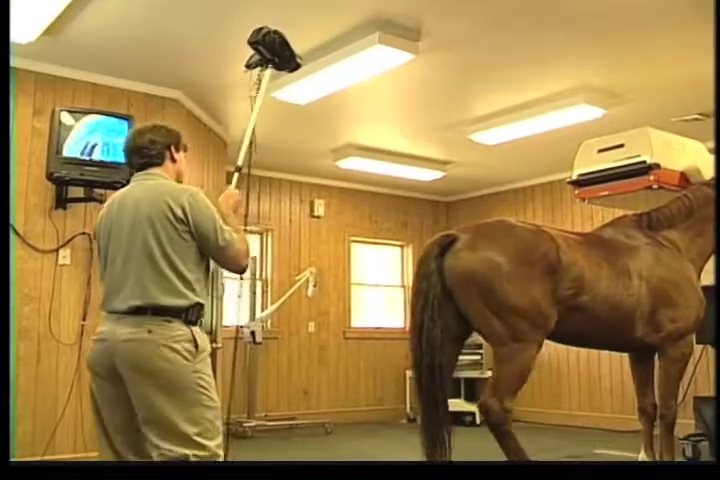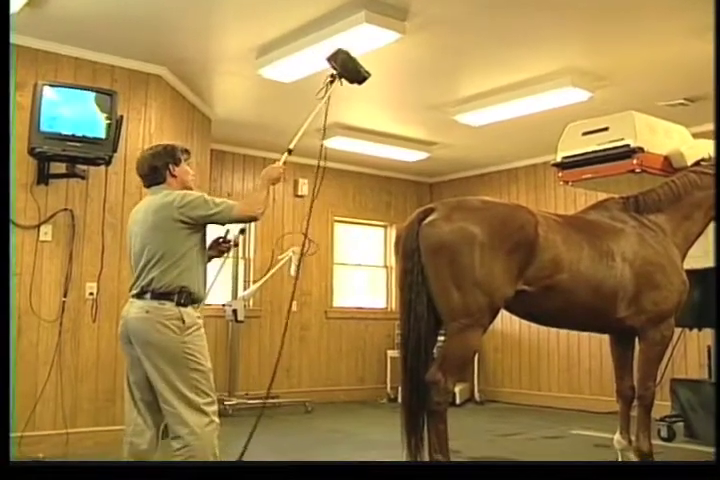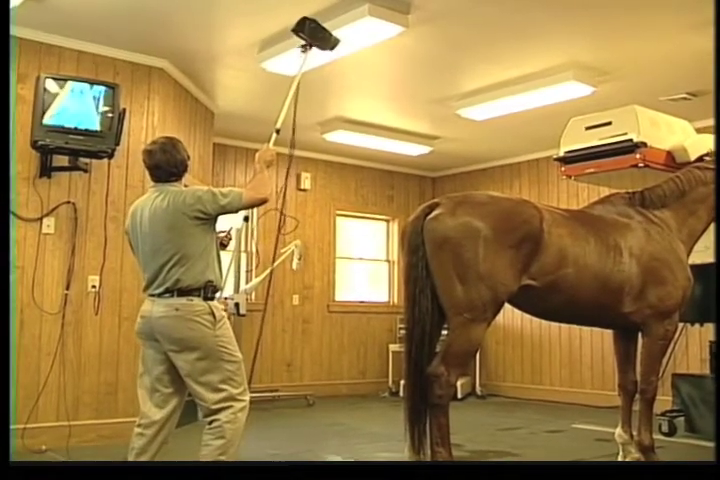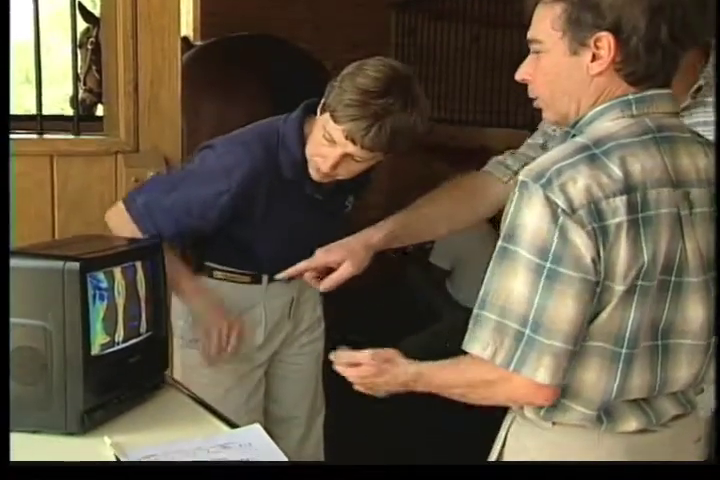Veterinarians who rely on this state-of-the-art diagnostic tool say it's a practice builder, increasing their prestige in the eyes of their clients who find the thermal images easy to understand. It also provides an additional revenue stream that allows for better care of the horse and improved service to the horse owners.